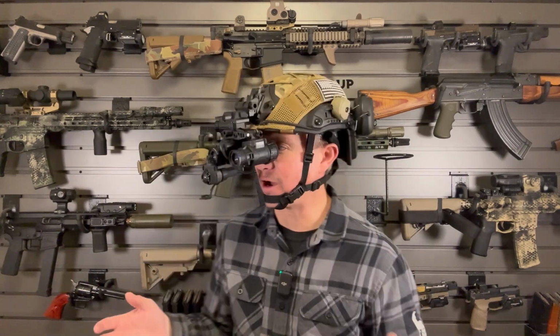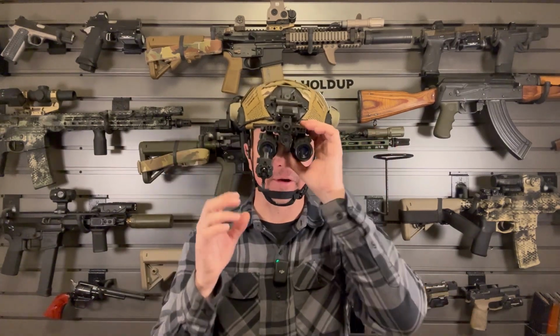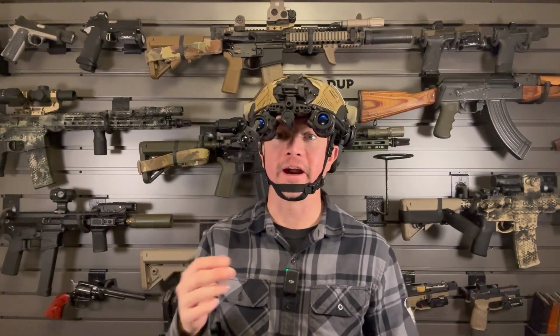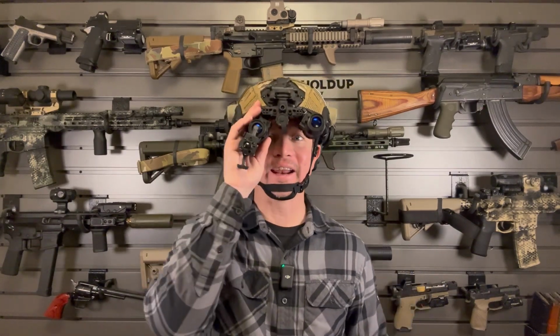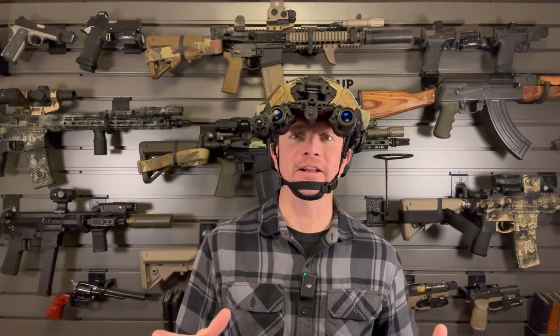When I'm actually using it, I don't really even notice that there's anything extra on my face besides the binoculars that were already there, which is really nice. What I do notice is the added capability, the added features that I get in this eye, and your brain, when looking through dual tubes, will put those images together automatically and just make it totally seamless.